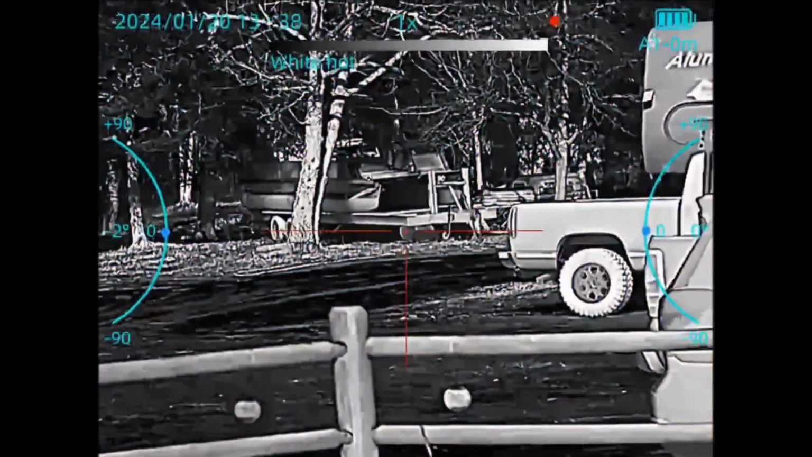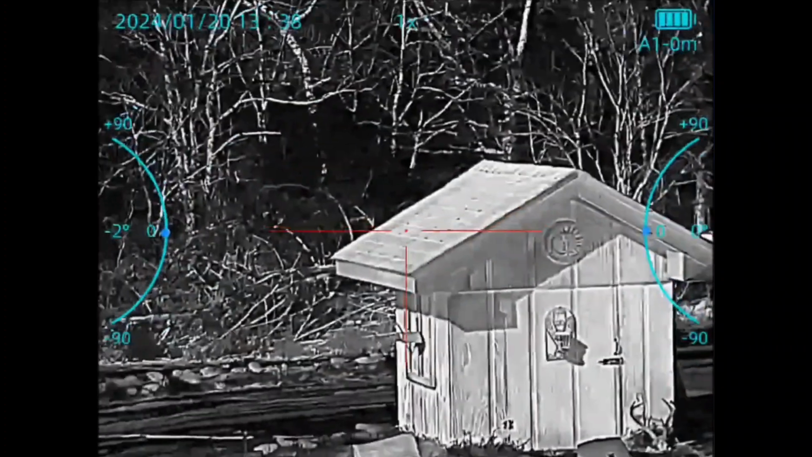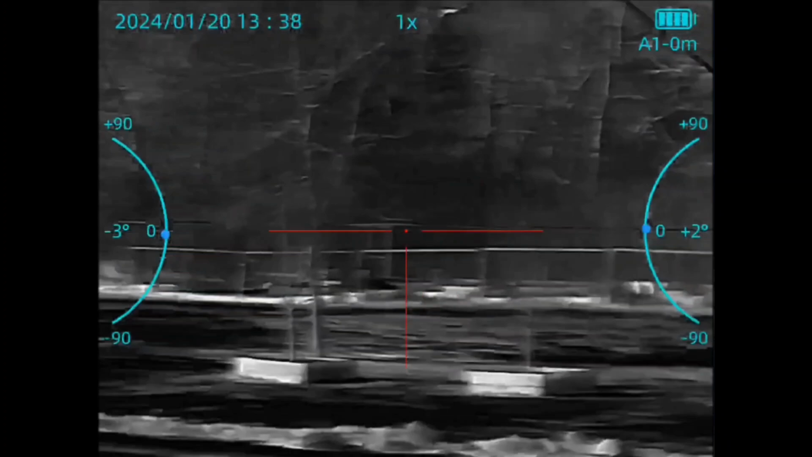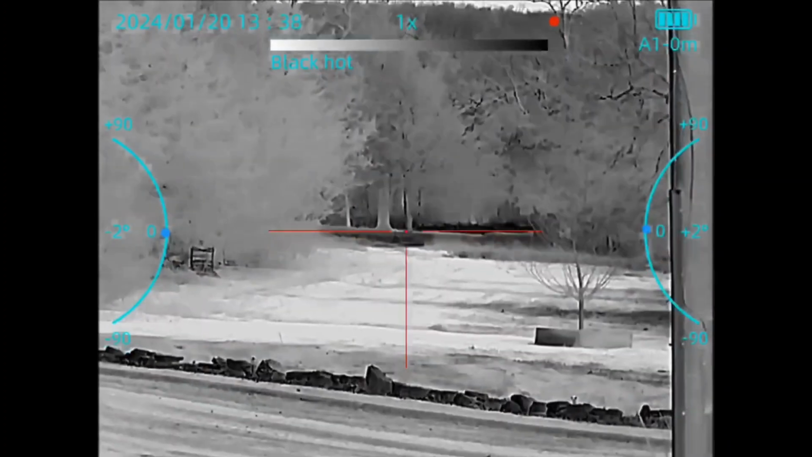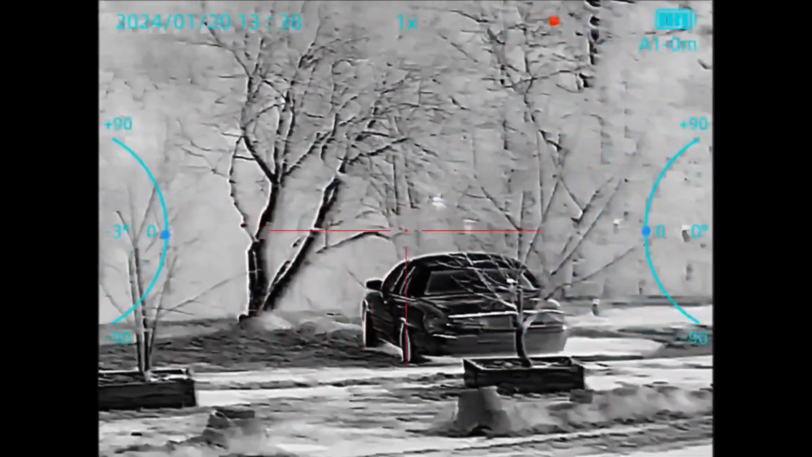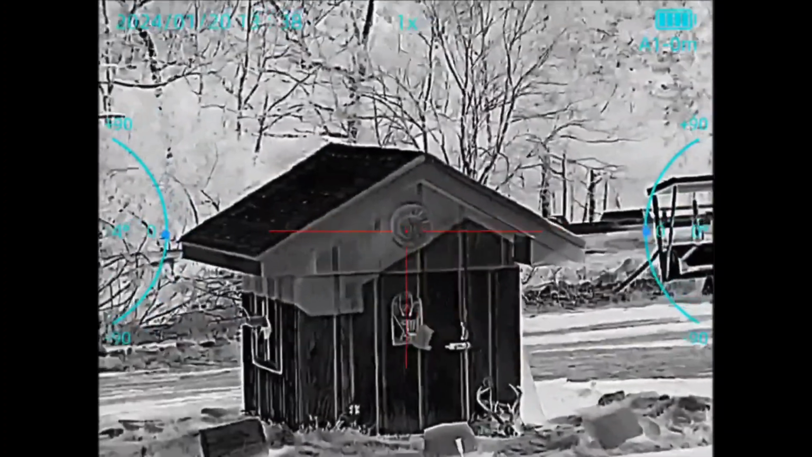So during the daytime, maybe it's because everything has absorbed some heat, but the images actually seem more crisp during the daytime than they do at night. At night they seem softer. So yeah, this thing's really cool. Of course, you don't want to shine this thing directly into the sunlight. It'd be like shining night vision into a bright light at night. So you can damage the core if you're shining it directly into a heat source. That's something you don't want to do.